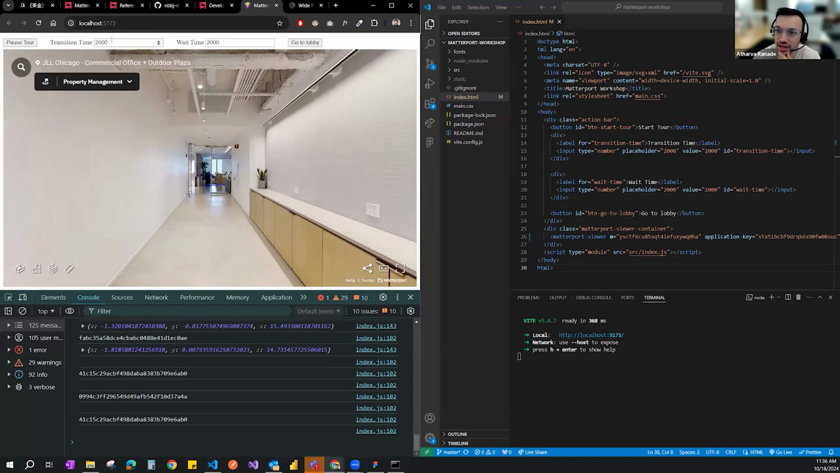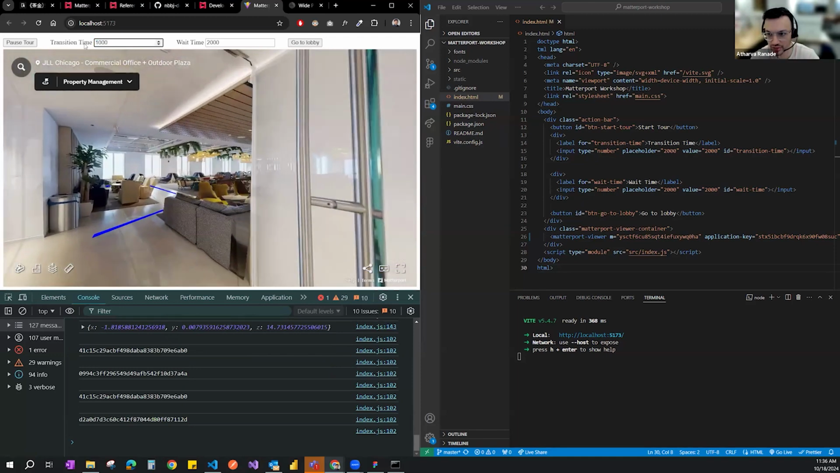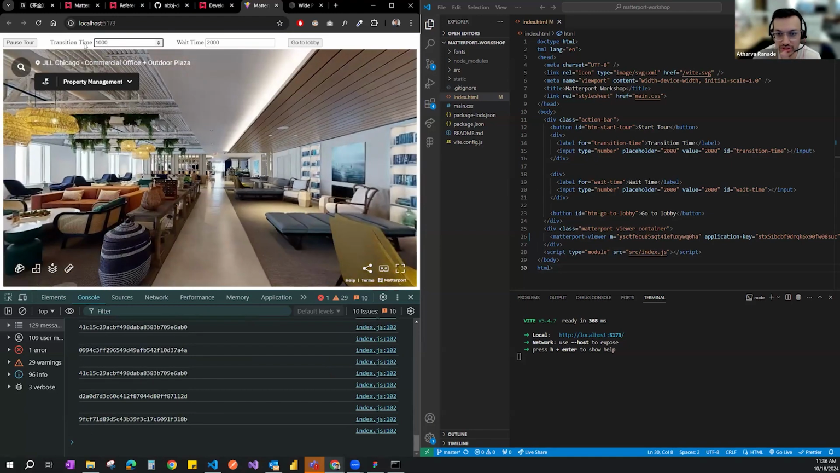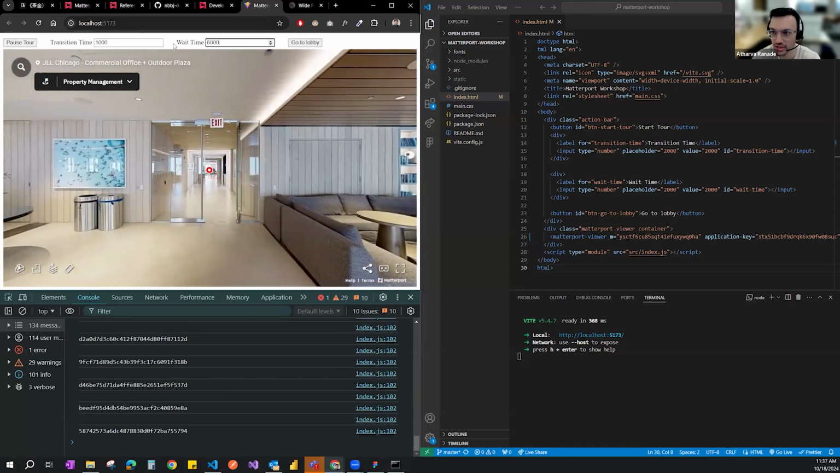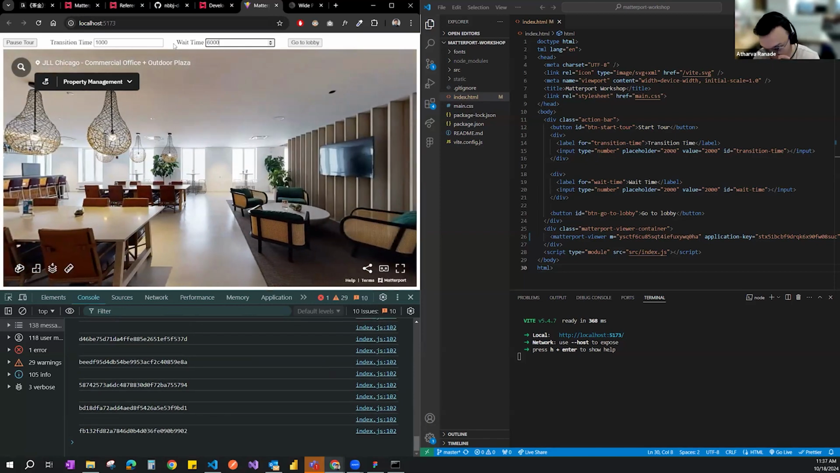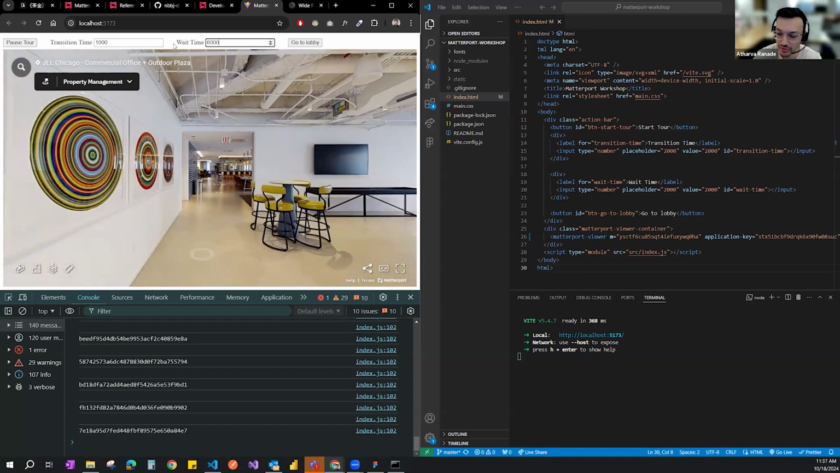So for example, if I move this transition time to 1000 and hit enter, the scan will immediately move faster because it's live looking at the scans. If I increase the wait time to be 6000, and this is in milliseconds, then you'll see that at that location, I'm waiting for 6 seconds before moving to the next point. So you're effectively using the browser environment to push data to Matterport and pull data from Matterport.